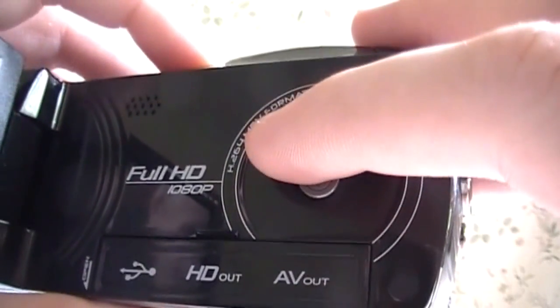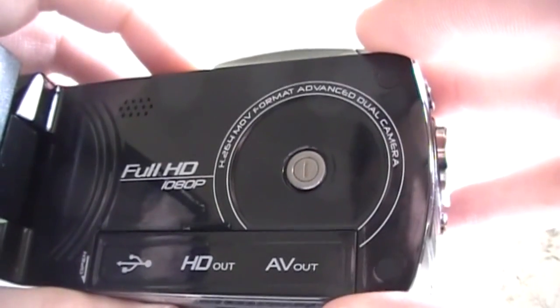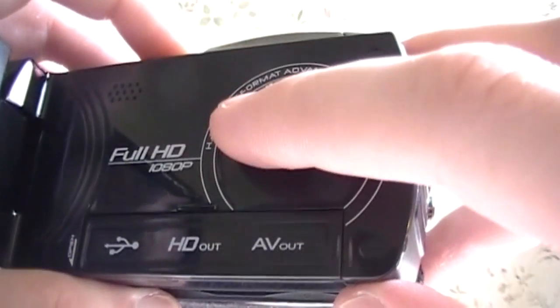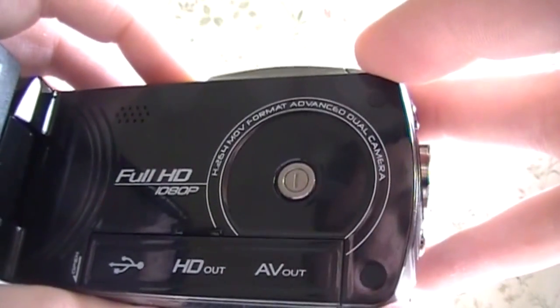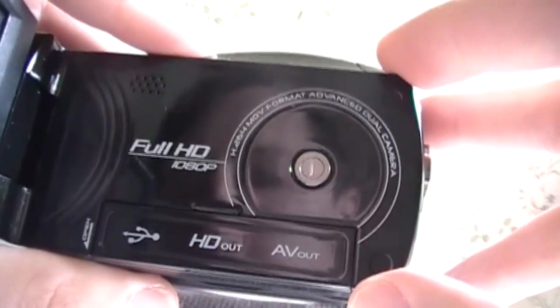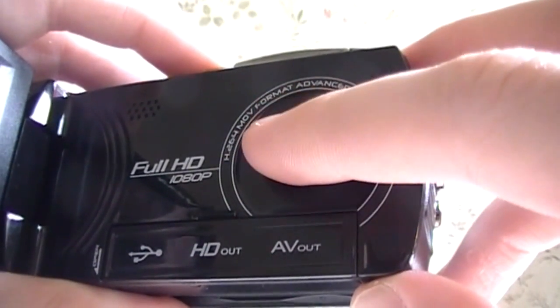And I found that causes problems if you use a Macintosh, because no matter what I tried, either QuickTime Player, iMovie HD, iMovie 11, or Final Cut Pro, they all refuse to work correctly with the AVI files that this camera records. I tried also MPEG Streamclip, which is supposed to be able to convert any video format into something that will work on a Macintosh. That didn't work either. It just came up with a blank screen and I can only hear the audio.